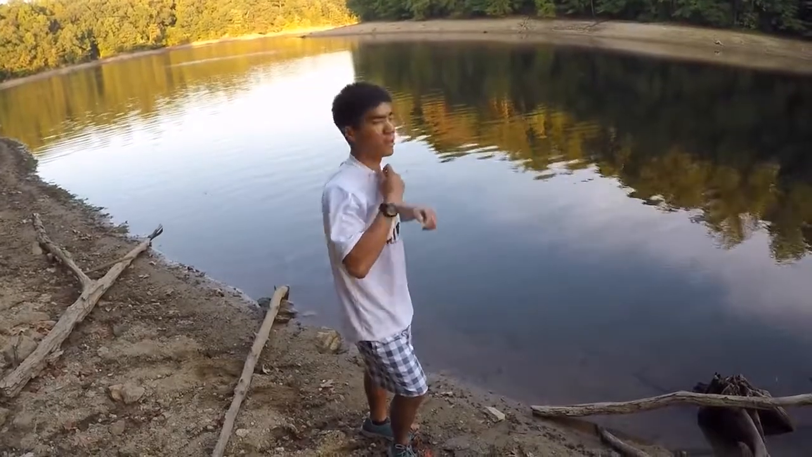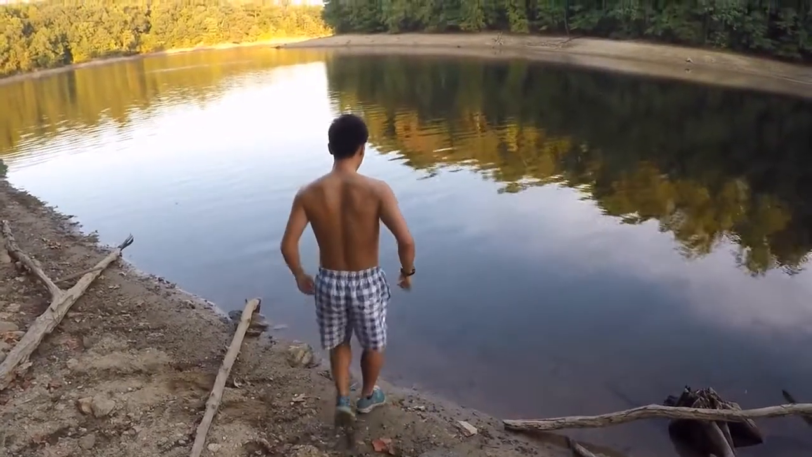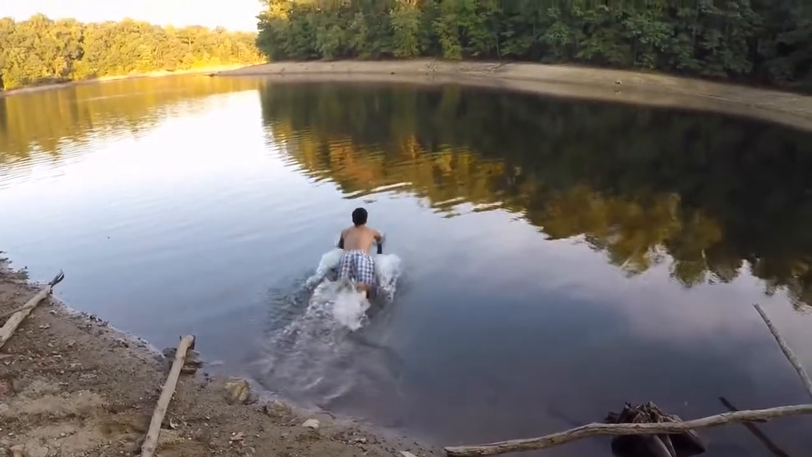Just in case we don't mark any fish, I'm going to show you what a one rod, one reel fishing fish looks like. Alright, don't try this at home. This is professionals only, okay? Let's see what happens.